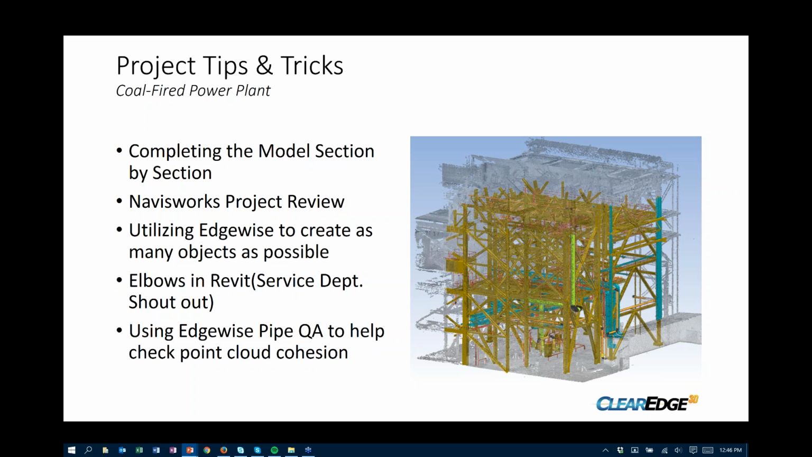Also, I utilize Navisworks for a project review, a QC review. I find that it's very helpful. You can bring in all your different models, because like I said, you're utilizing different software packages to create different elements of the entire model, along with the point cloud. So you can bring this all together. You can save separate views, and you can have a nice checklist of things you need to go back and add to the model, or change in the model. Again, use Edgewise to create as many objects as possible.